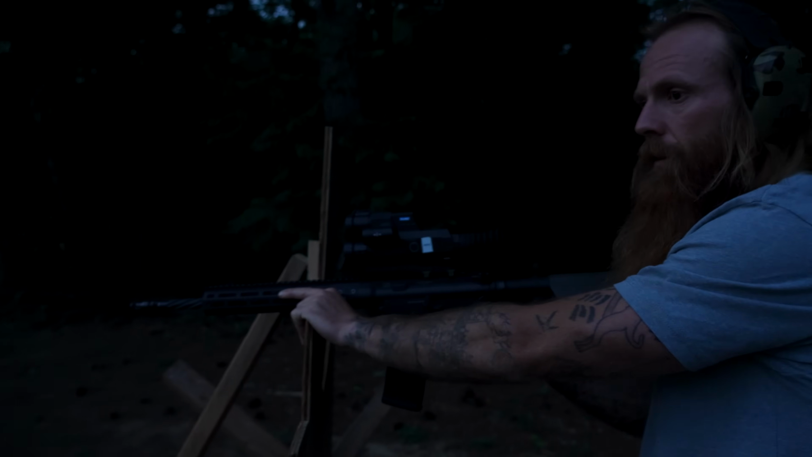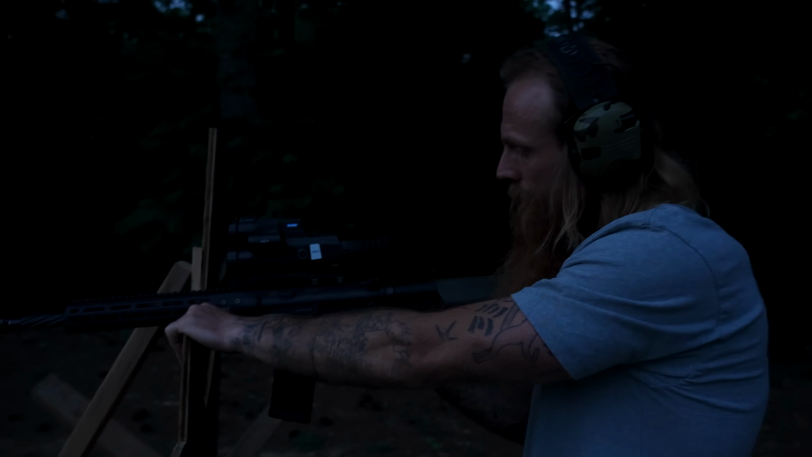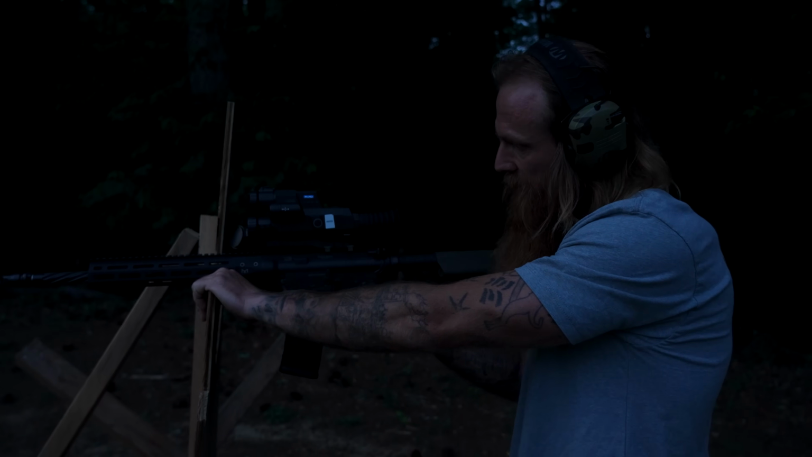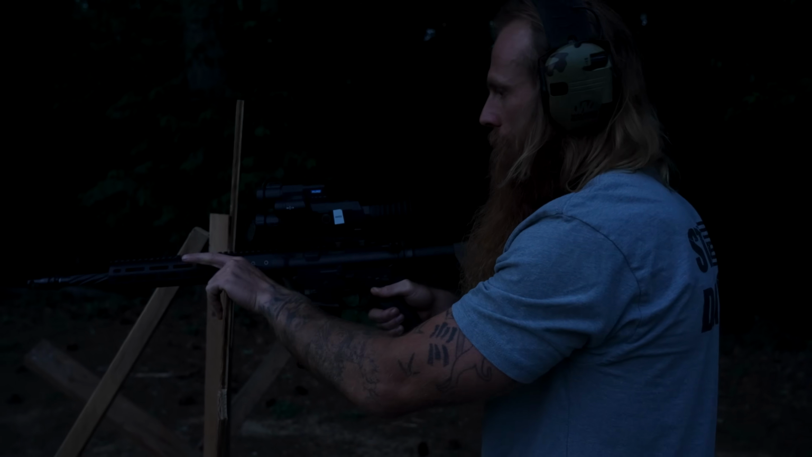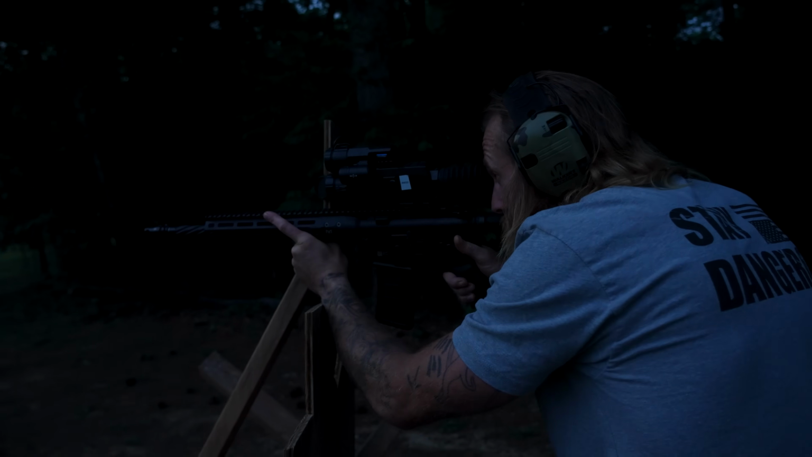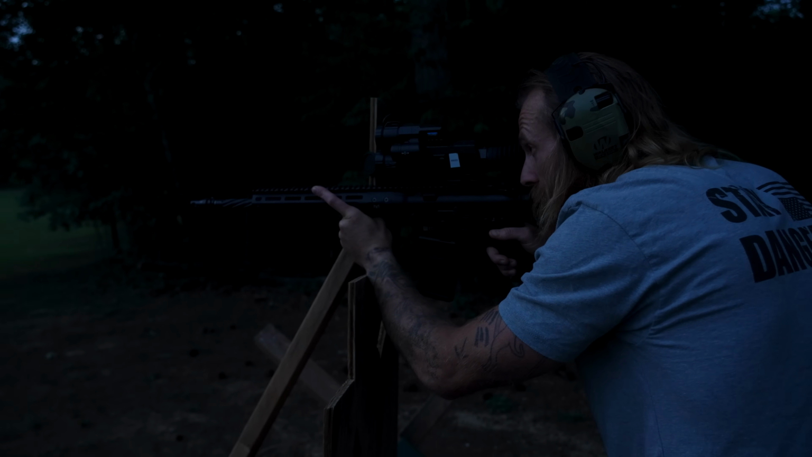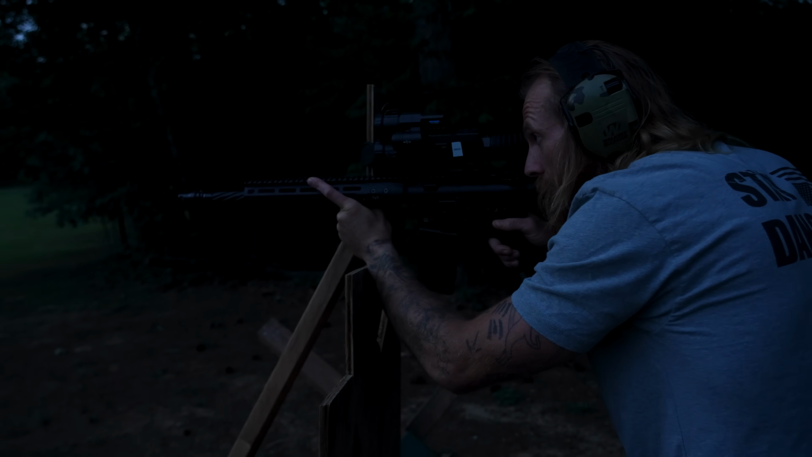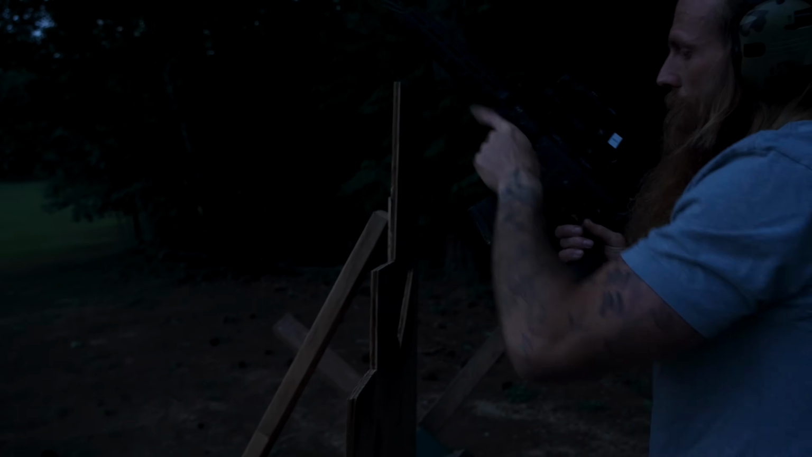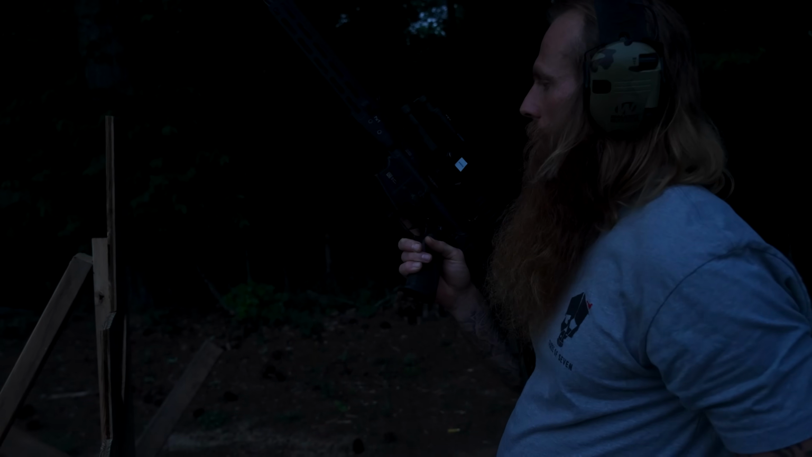Some of them was throwing a daggone flame out. Yeah, man. It's this old daggone cheap LWRC rifle. This thing's just made to test stuff out. No issues at all. I didn't expect there would be.